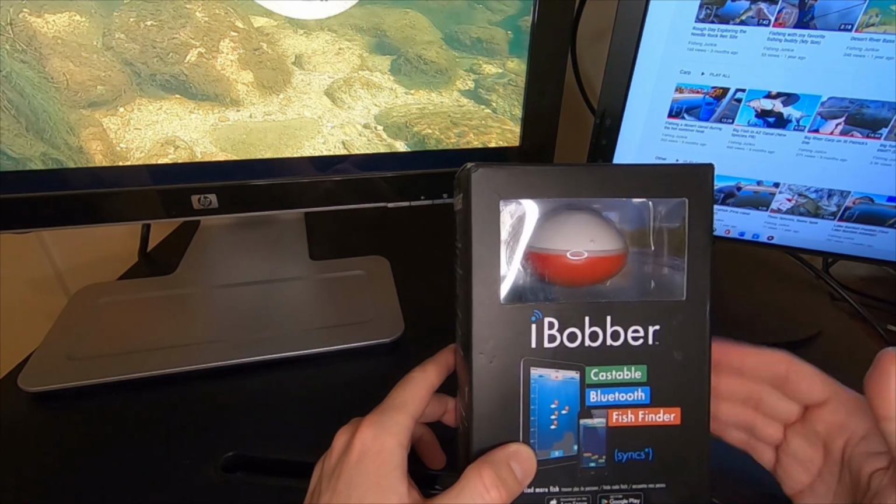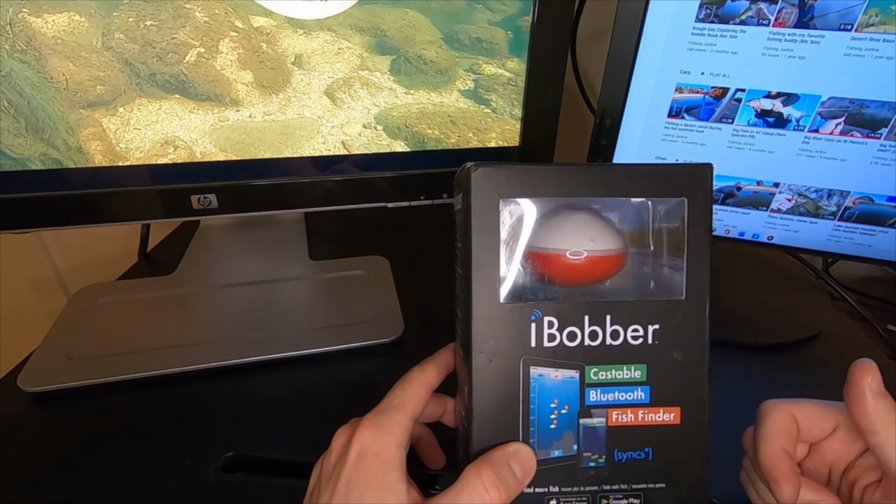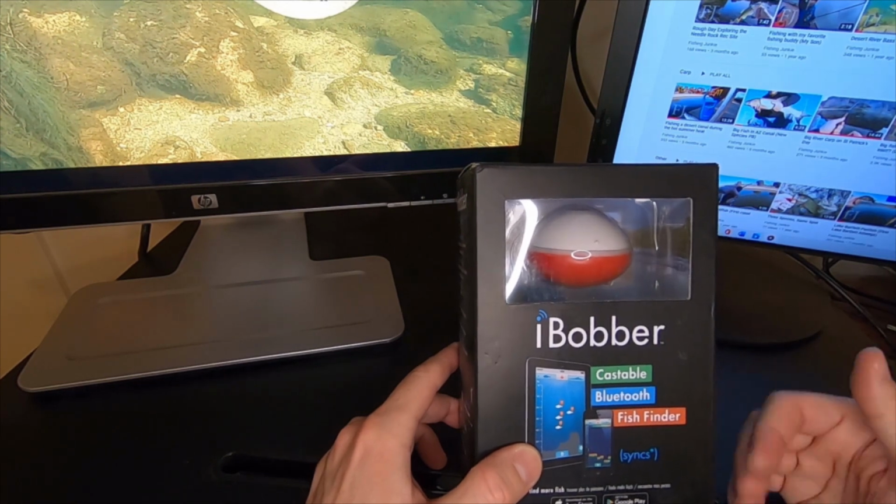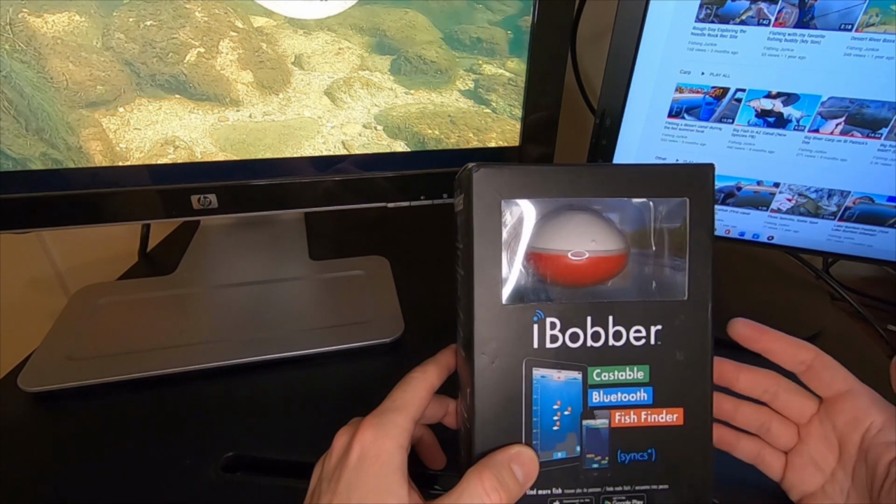I'm going to be doing a video where I'm checking out a product. It's not something I do very often, but if I get my hands on something that looks like it's going to be fun to use, I'm going to want to do a video and share it with everyone and just share how well it works.